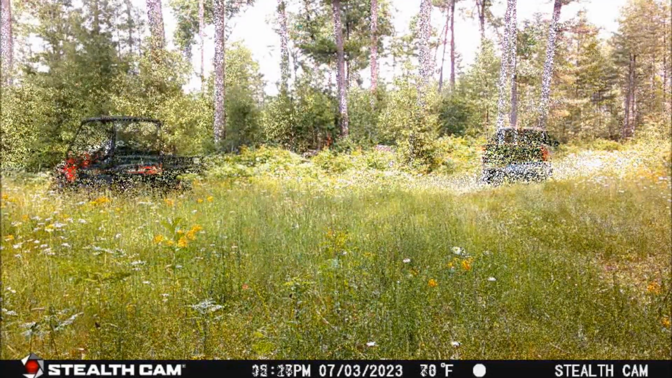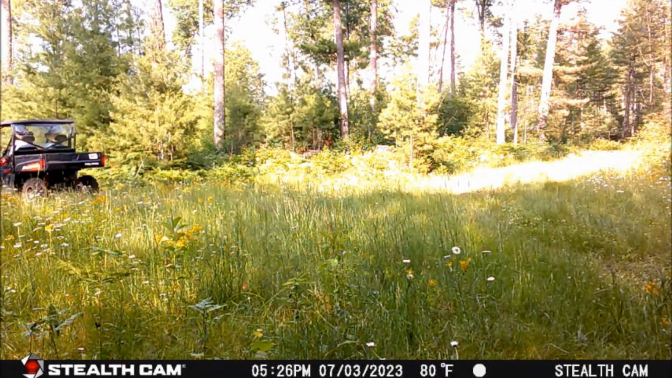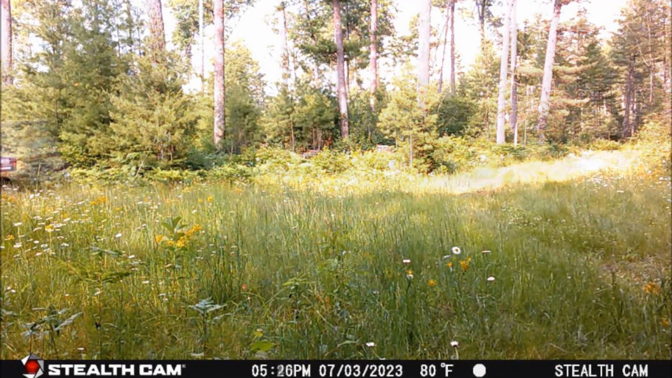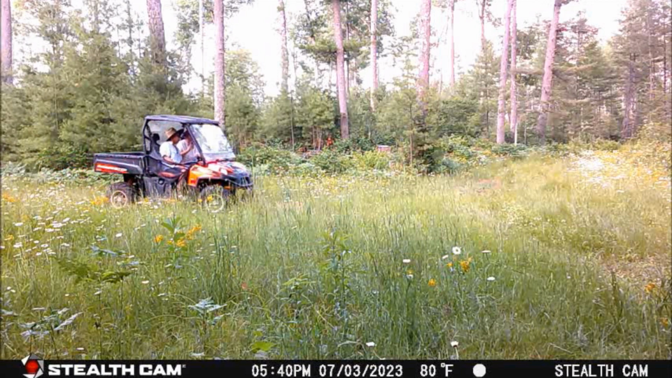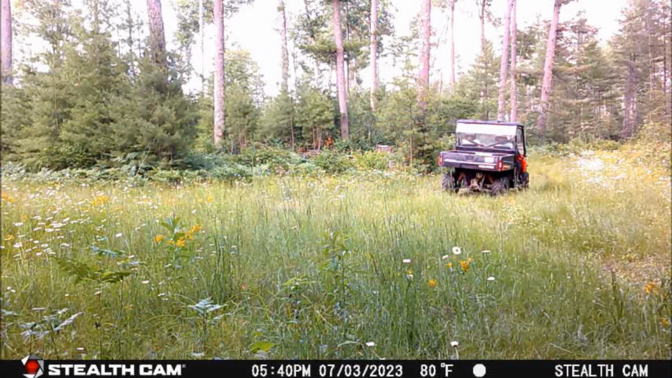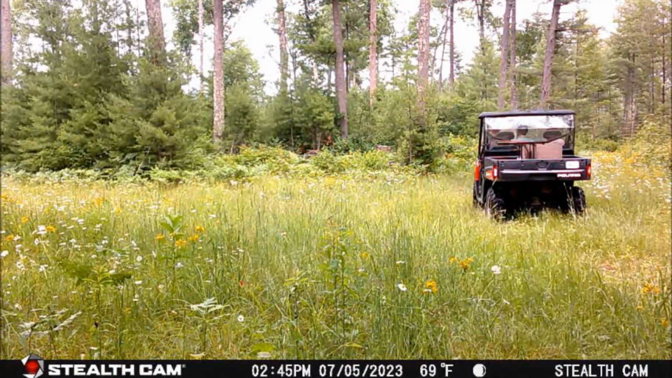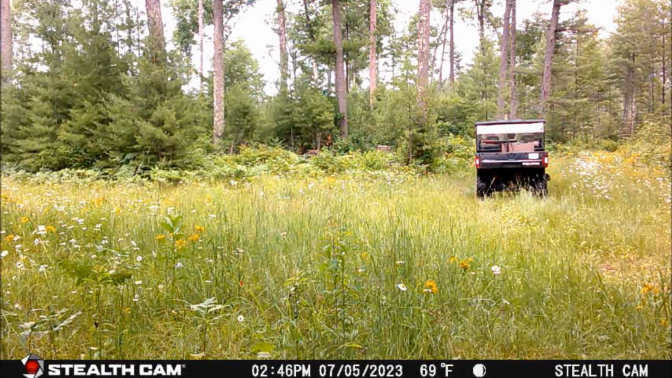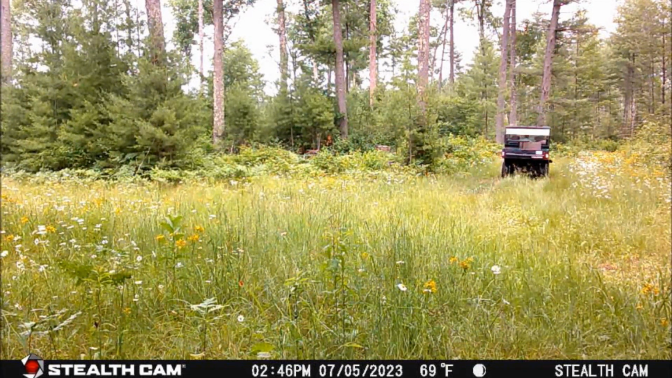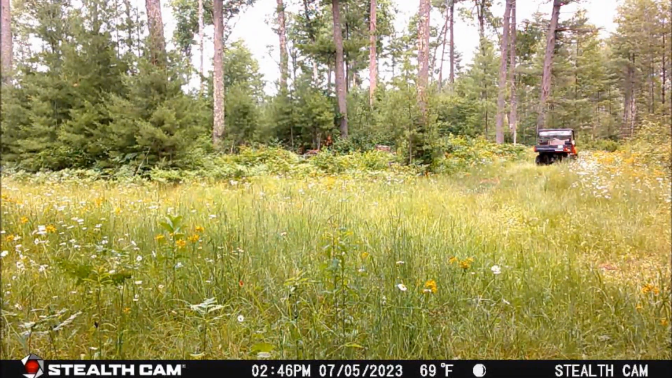Then, on July 3rd at 12:17 p.m., this pickup is out on the trail for a little recon drive. Later, still on July 3rd at 5:26 p.m., another ATV heads north on the Crossroads Trail, returning back to the crossroads about 14 minutes later and driving off down the East Trail. Now that same ATV returns 2 days later on July 5th at 2:46 p.m., and it looks like it's got a load of gear in the rear bed, and it heads down the trail east again.